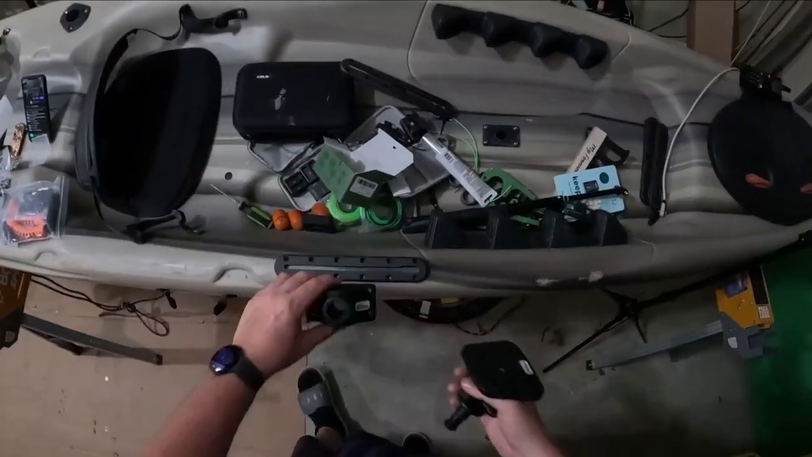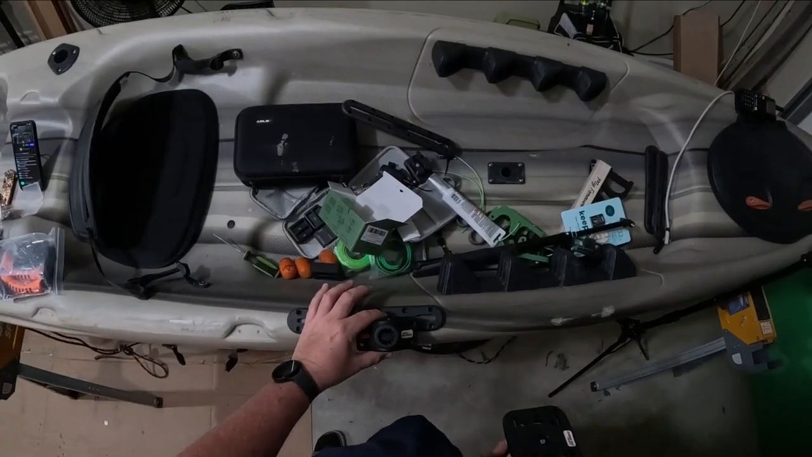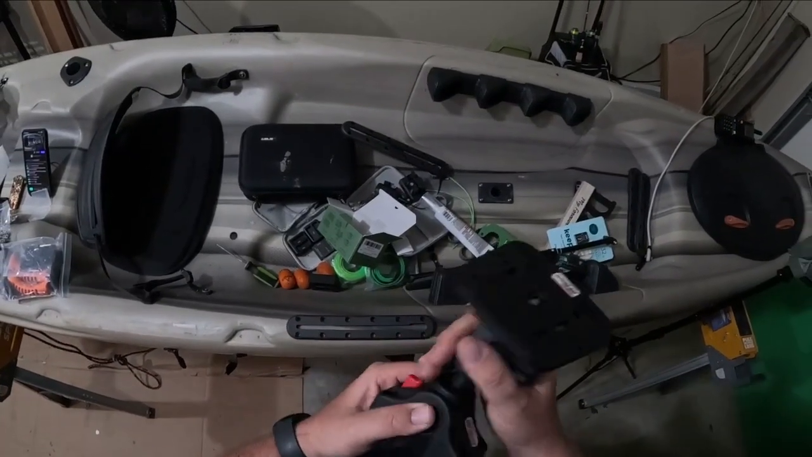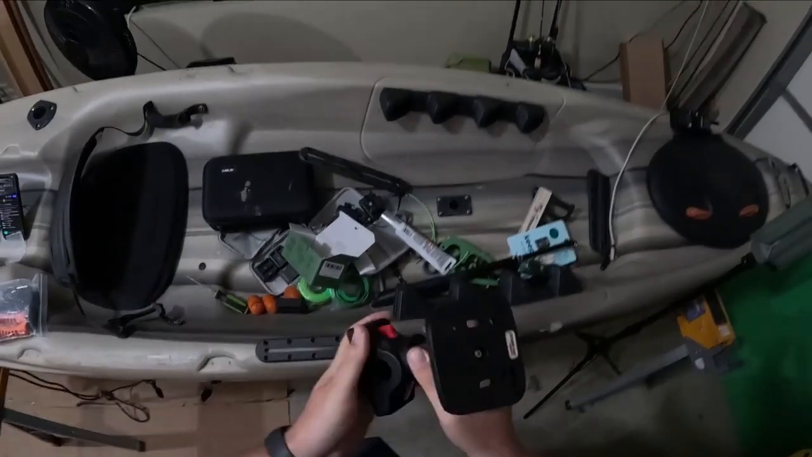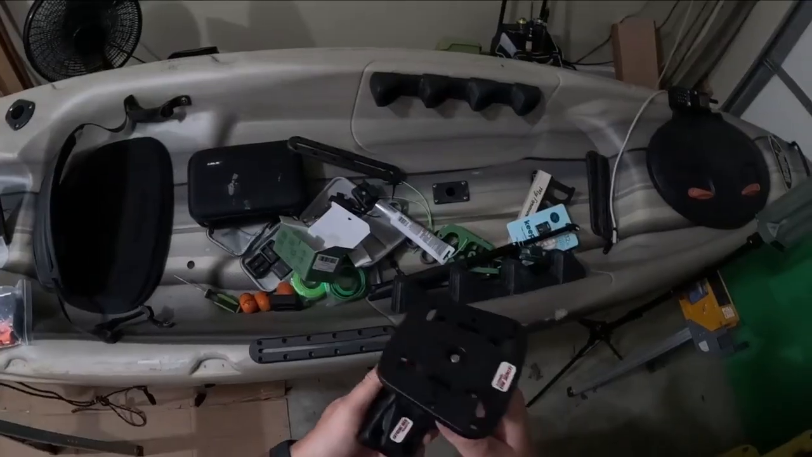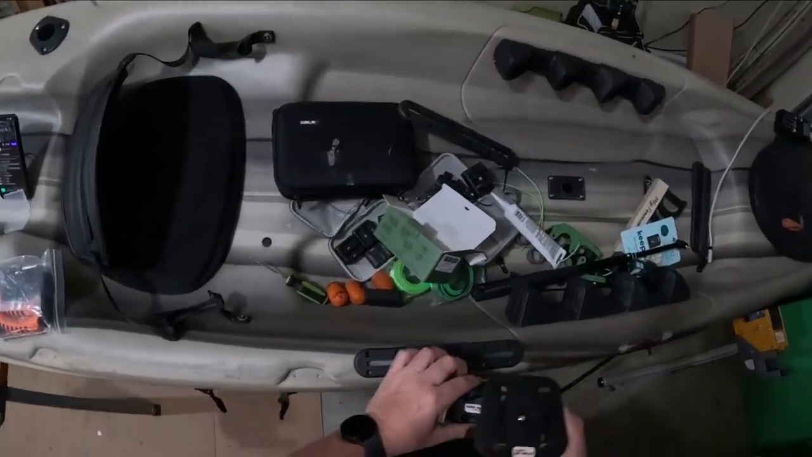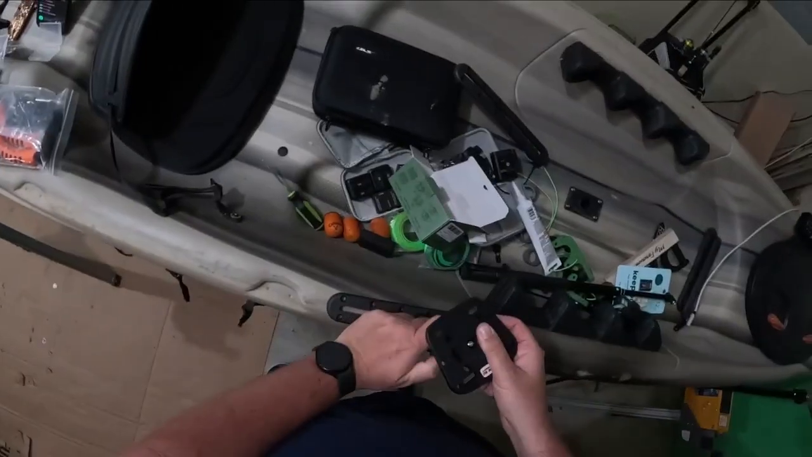And so this is gonna sit in the track about right here. And then this goes in it like so. And so it's going to sit like this and like that.